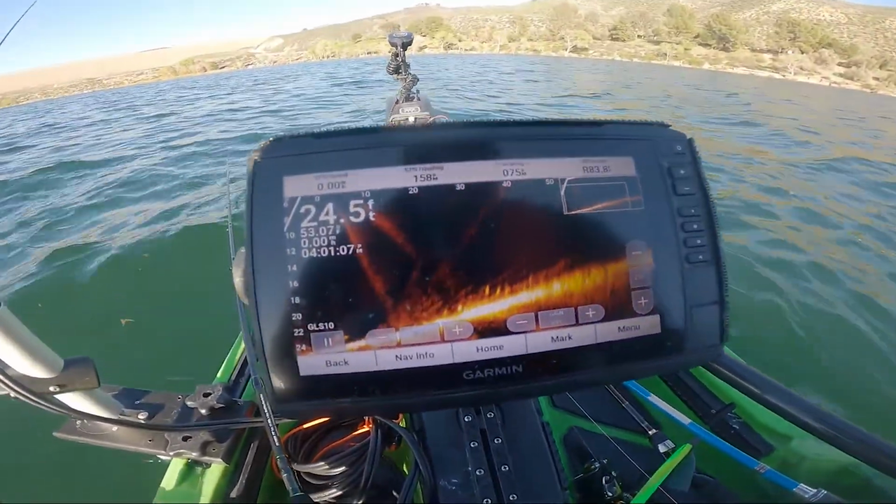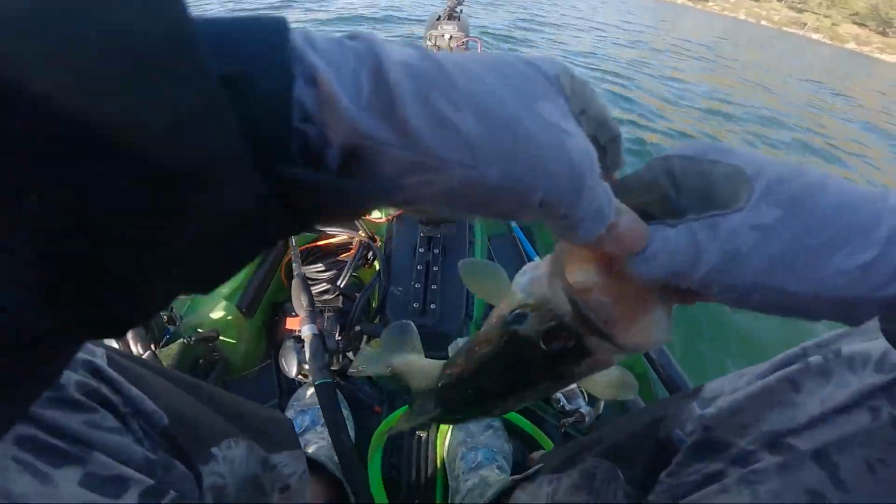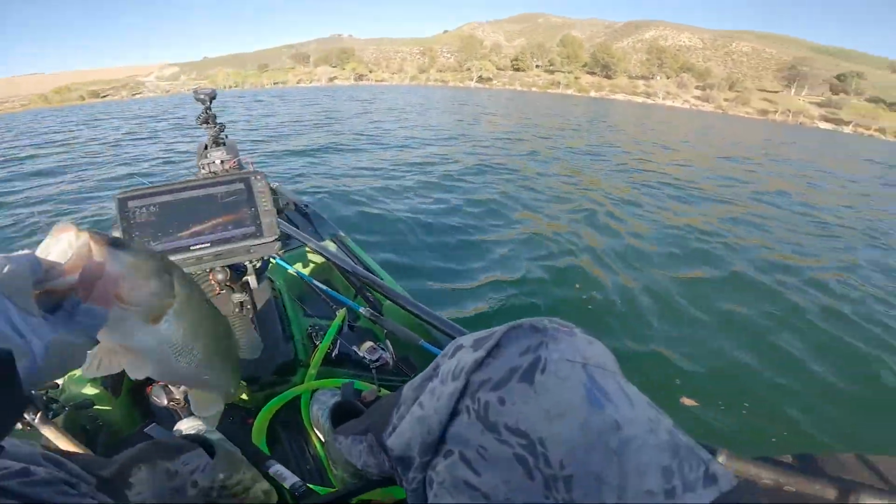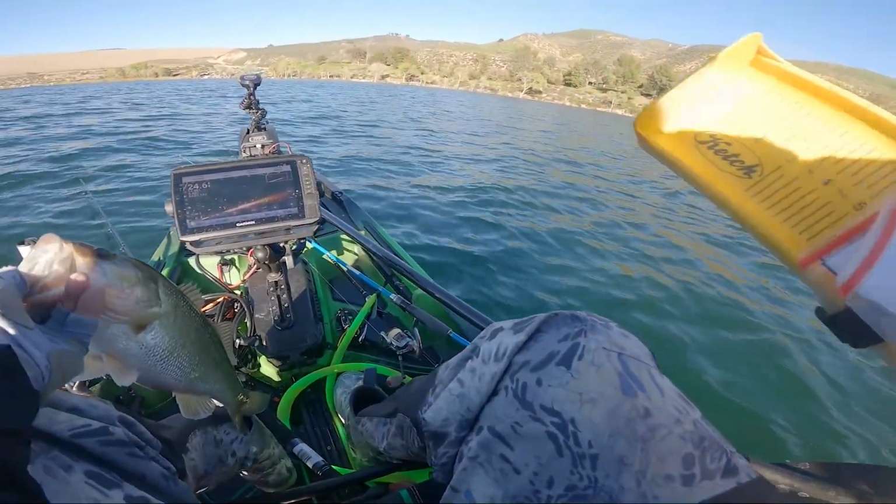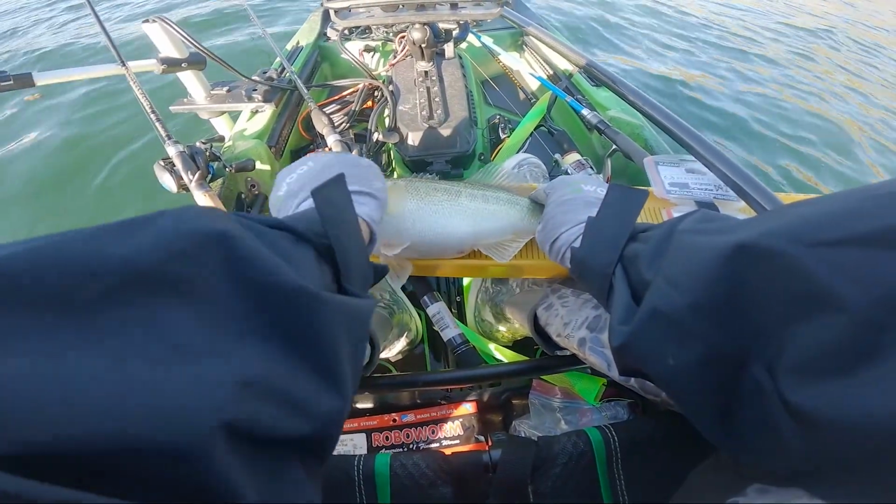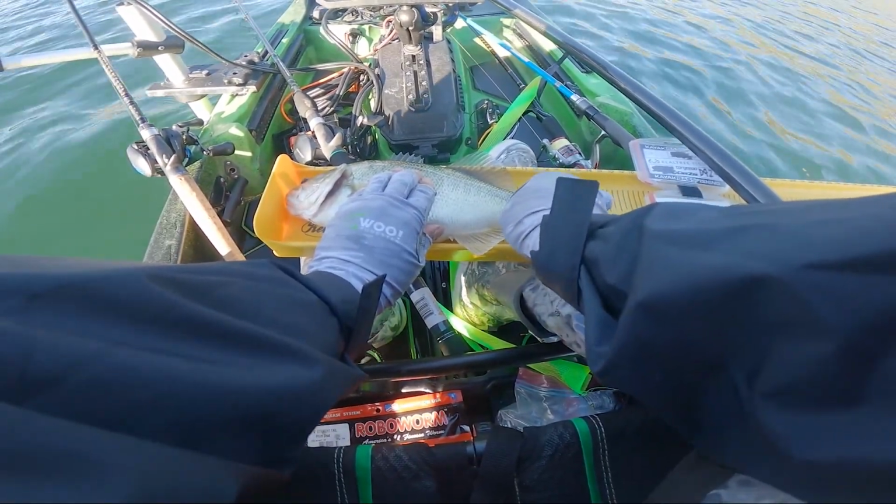Look at all those marks, guys. That's what I've been targeting right there. But this guy is a McFatty. He'll probably only go 12.5 inches. Oh, maybe not. Man, these 14 inches look smaller and smaller.